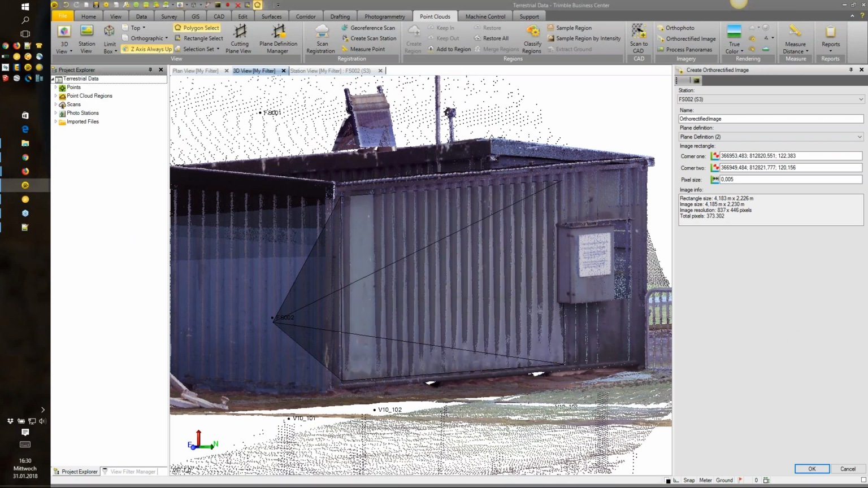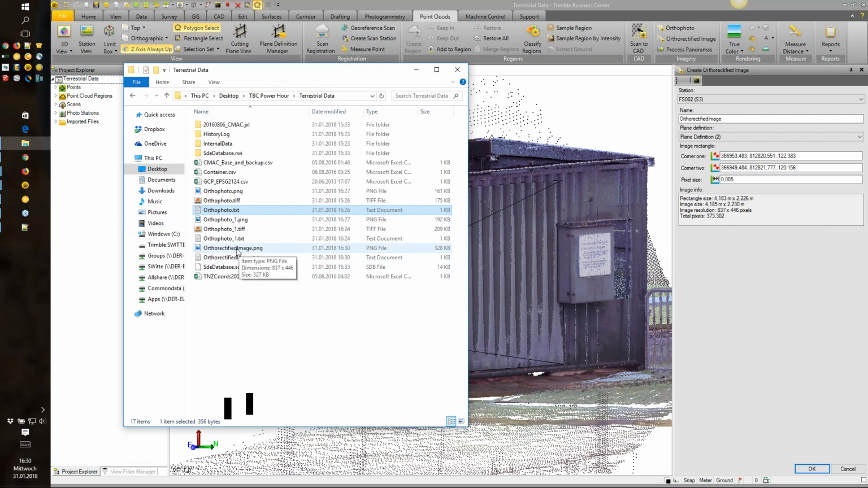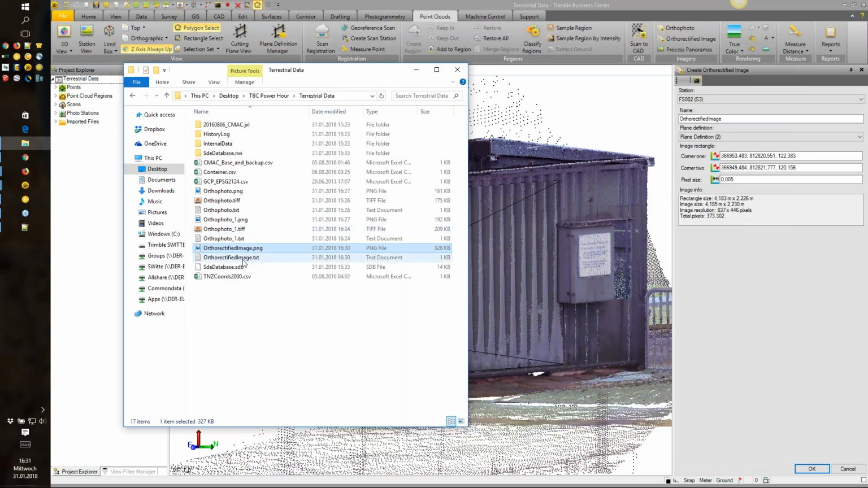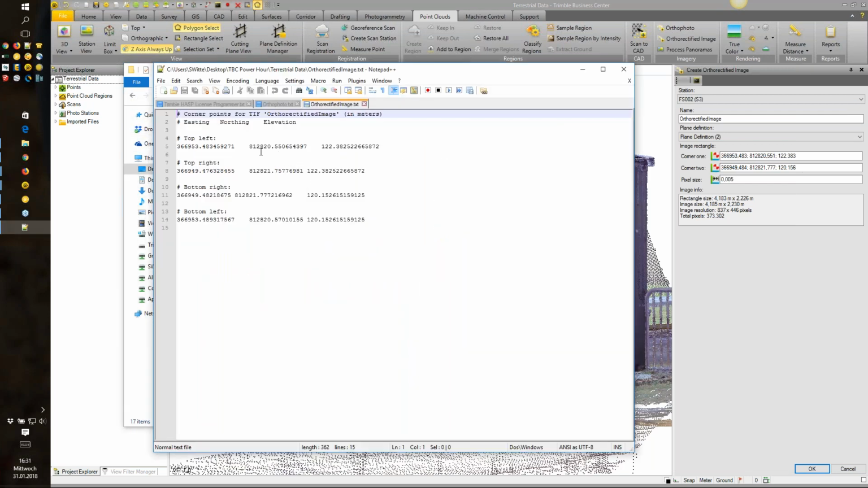In that case, when we are going back to our TBC project folder, we can see there's a PNG file generated, and here it's actually using the image information, not the point cloud information, for generating this PNG file. Here we also have a TXT file available. When we open up this one, you can see also the coordinates of the image, the corners, top right, top left, and so on.